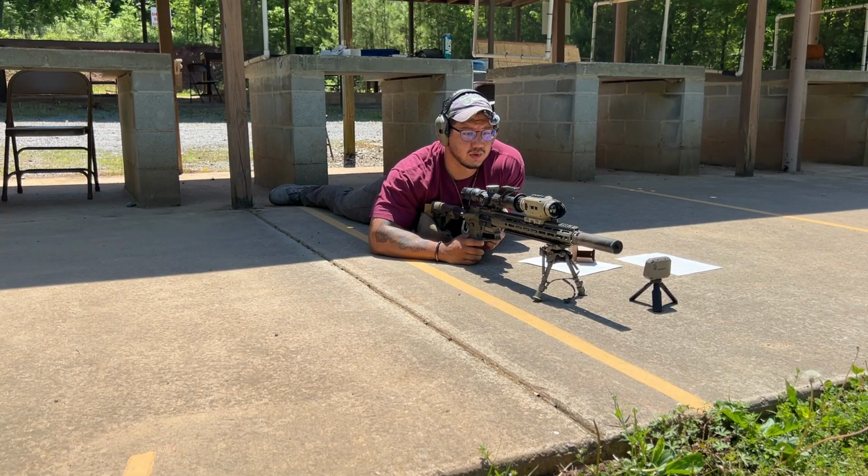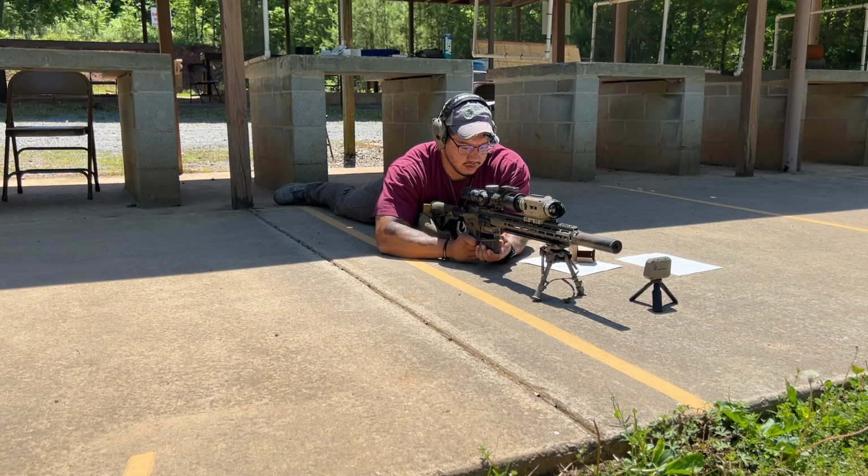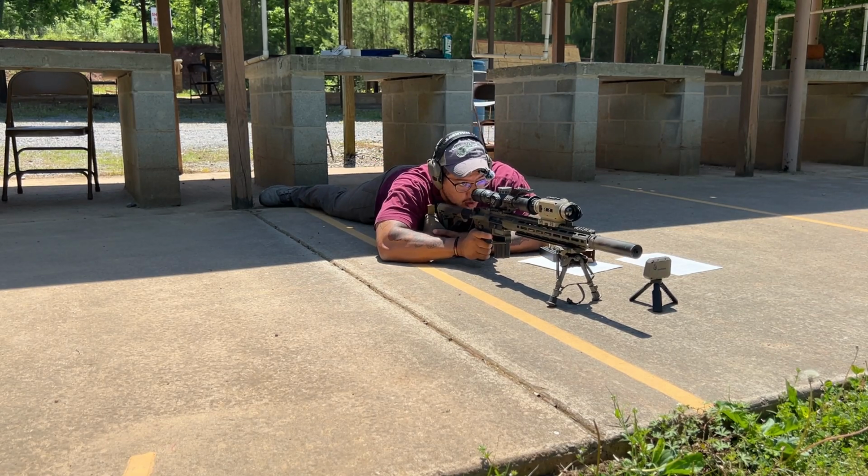All right, so clip-on is collimated and zeroed. Now we're going to do the 2-1 all in one take. Boom. Boom. Start on the thermal side.